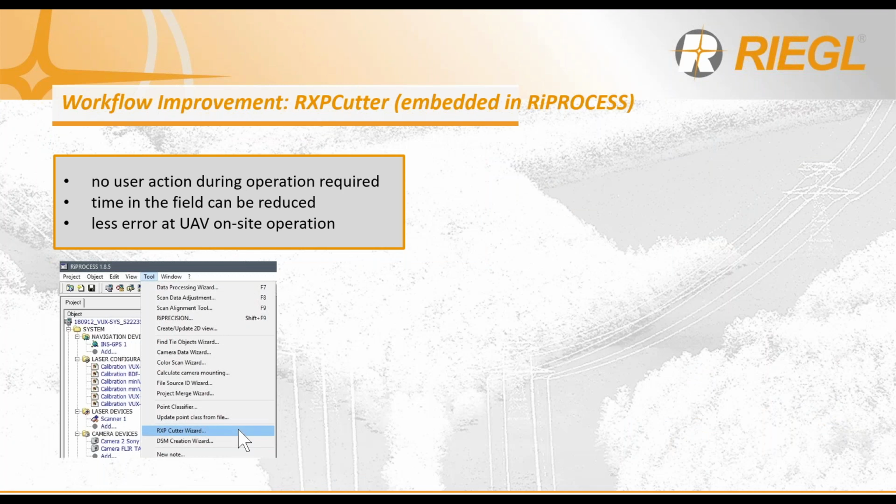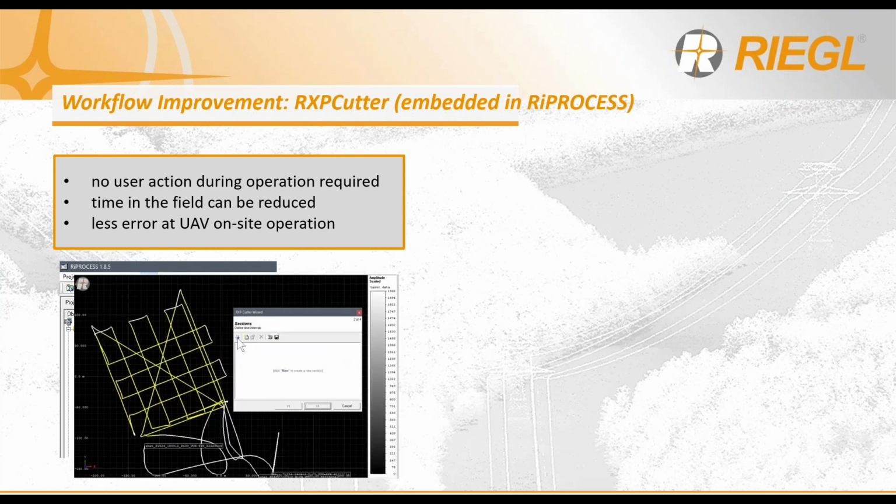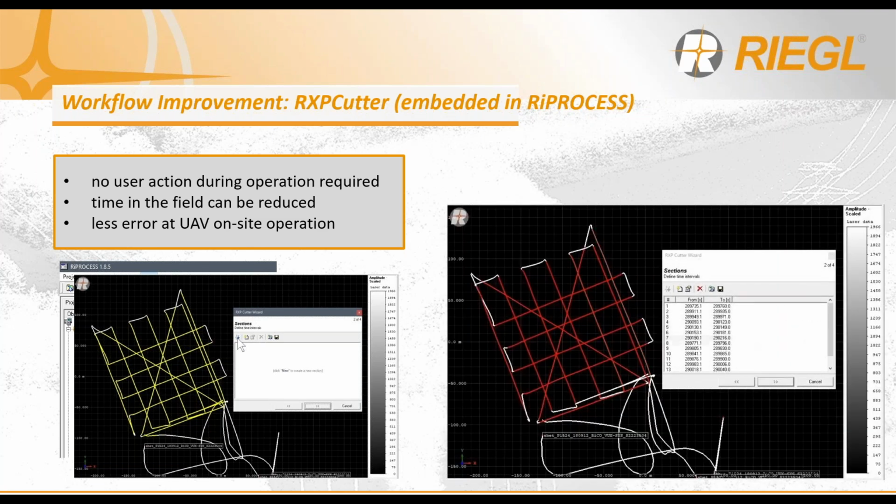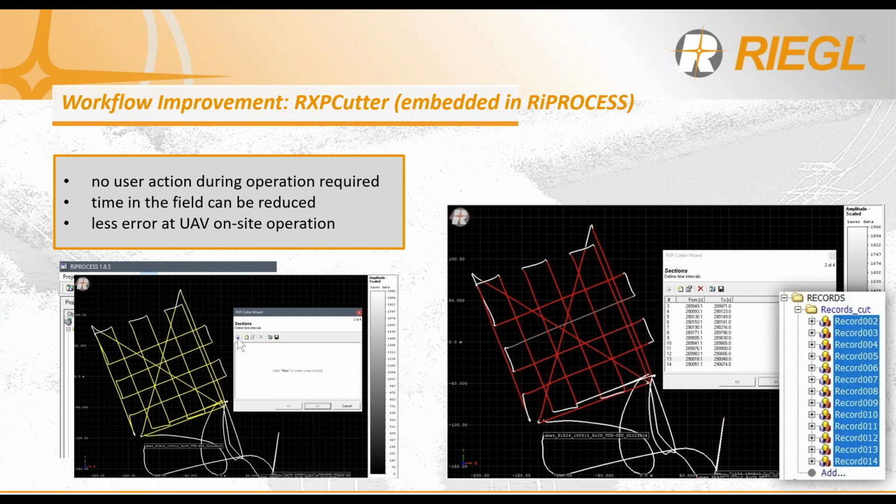And by making use of RXP Cutter, an embedded utility within the RIEGL RiProcess software suite, you're able to just collect everything in the field and then isolate your area of interest on the back end when you're processing everything. And that means there's less room for error for your pilot to accidentally forget to record one of the flight lines. You're just recording everything.